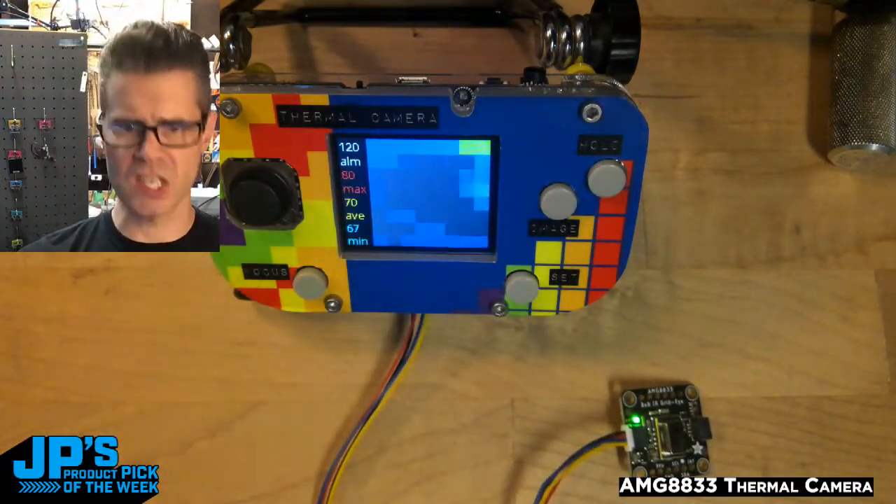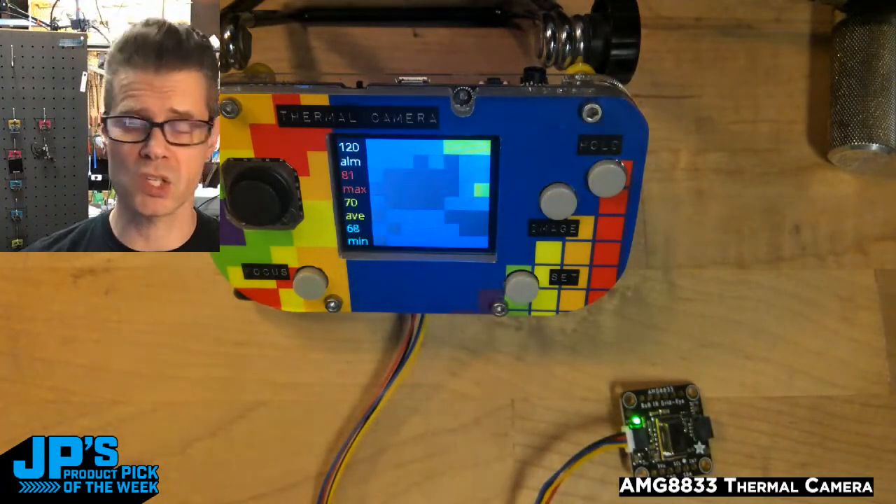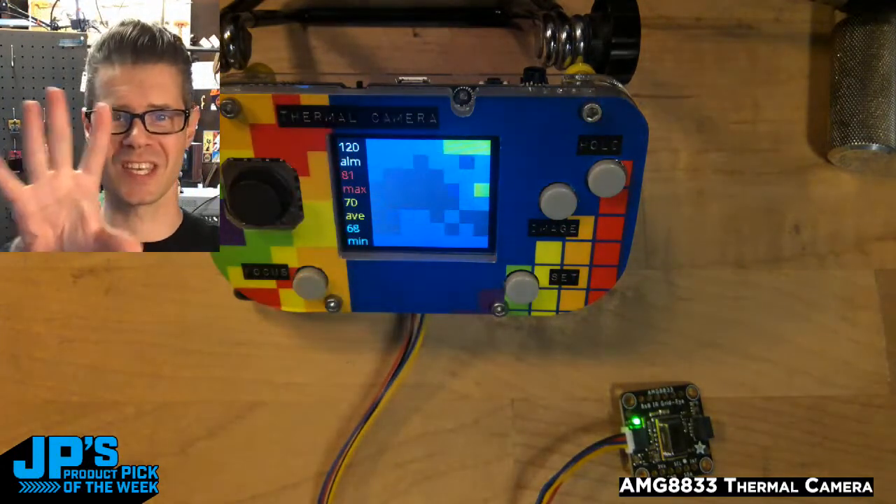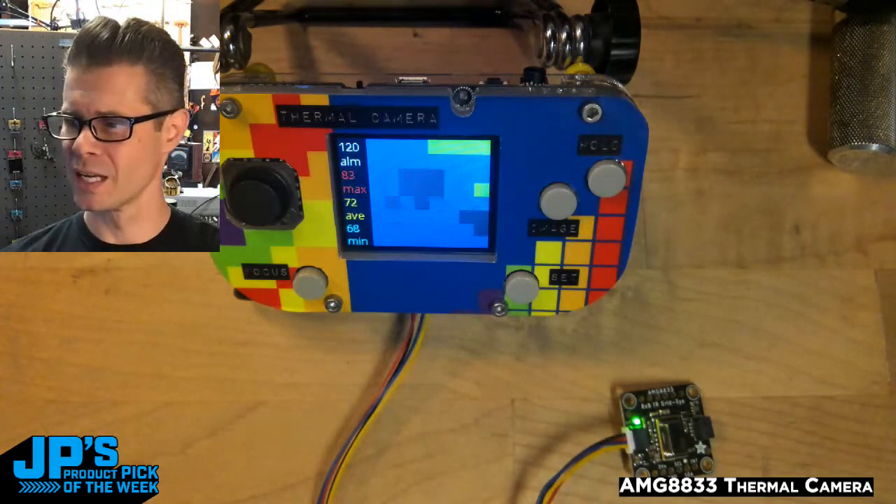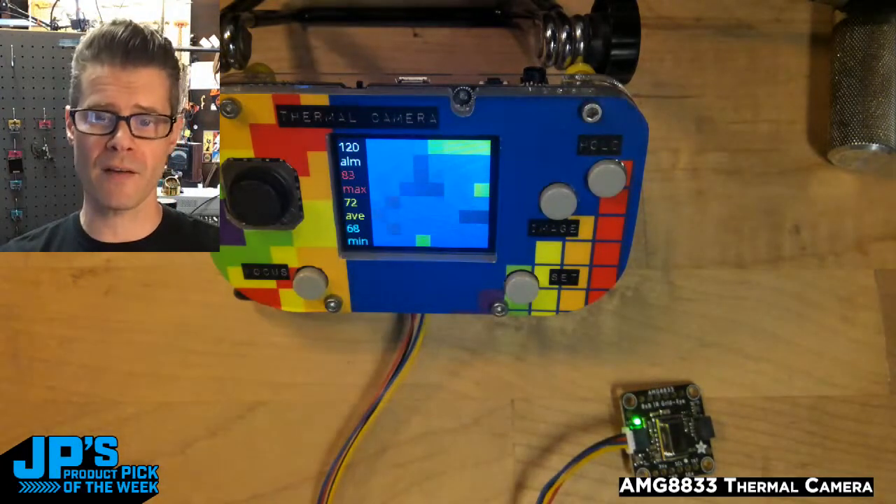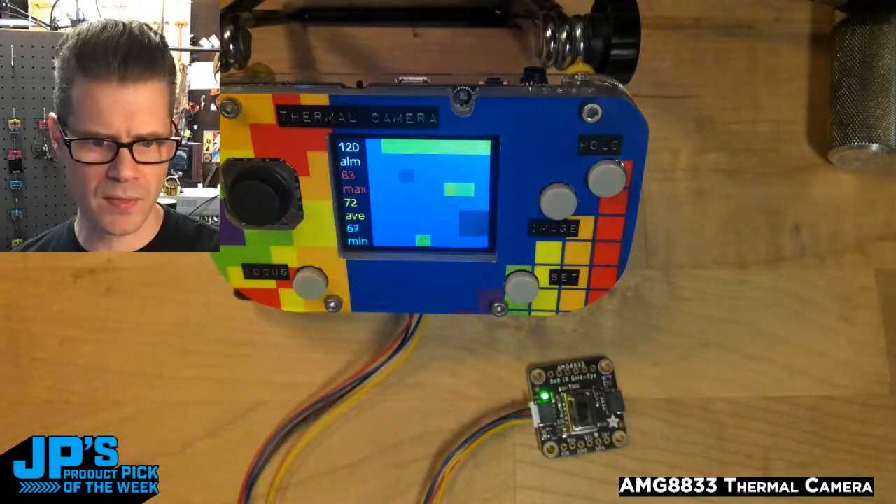What else? Distance detection, of course, we mentioned. It's useful in these types of applications for things like robotics, if you want to avoid rolling over people's feet and stuff like that. Being able to sense heated things is probably a good idea, as well as location detection, like we mentioned. This works over I2C, and it'll work with 3-volt and 5-volt boards. Let's see, anything else? I think that's it.